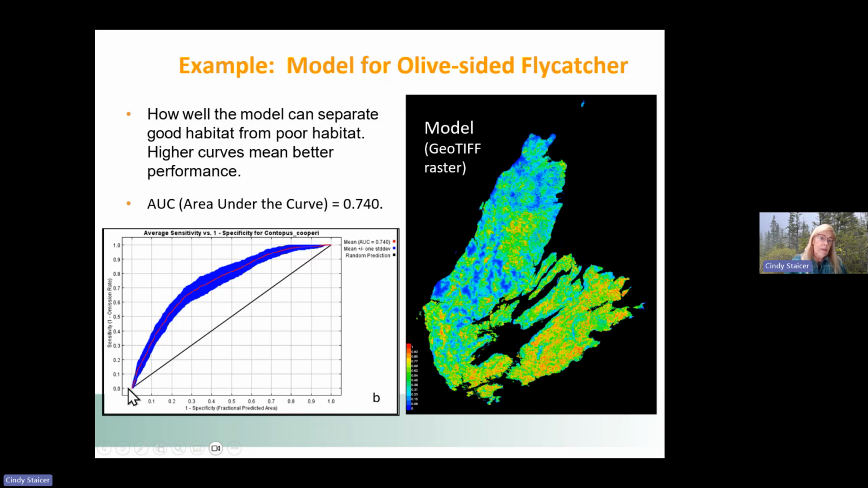If it was doing a perfect job, it would be like this. And so this is doing a reasonable job of separating areas that it thinks is good habitat and poor habitat.